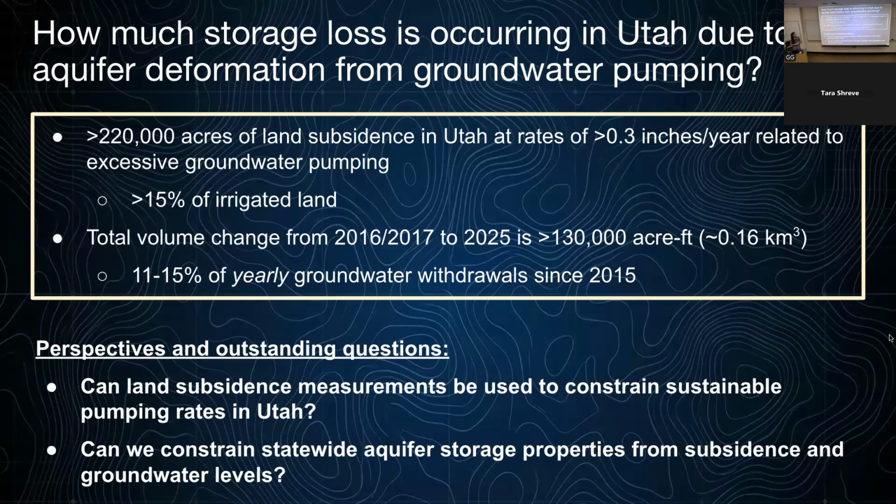The total volume change from 2016 to 2025 is greater than 130,000 acre feet, or about 0.16 cubic kilometers. And this corresponds to about 11 to 15% of yearly groundwater withdrawals across the entire state of Utah.